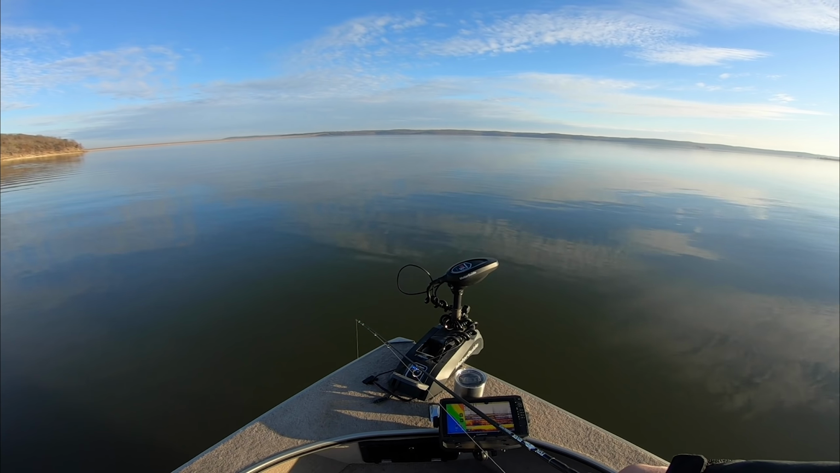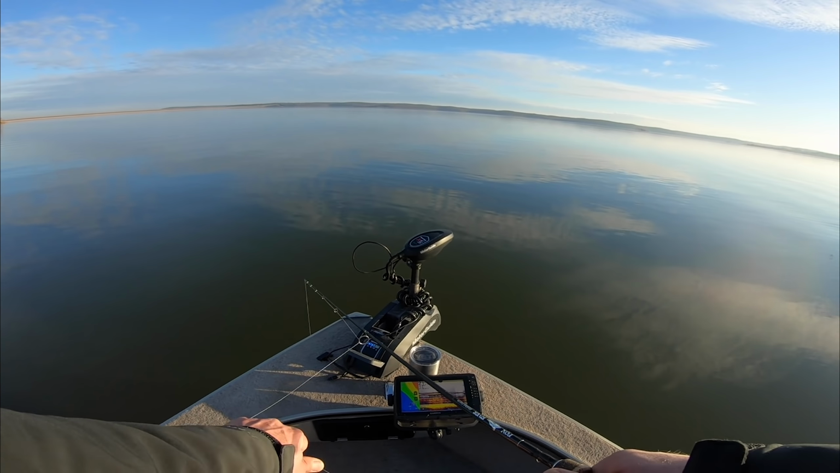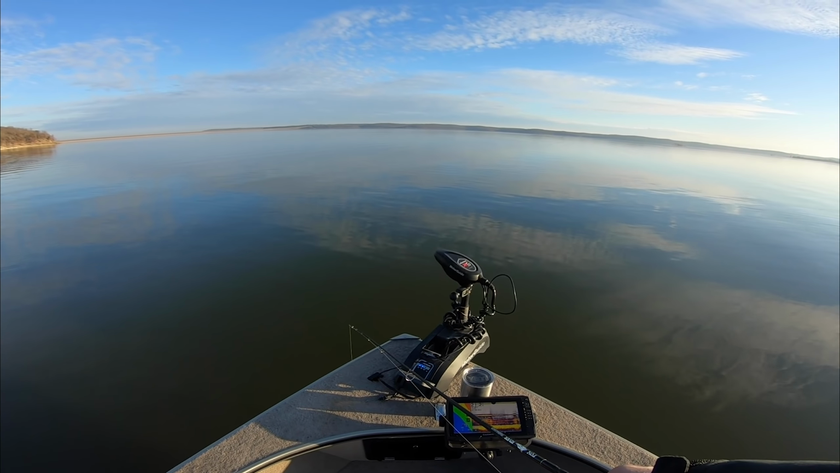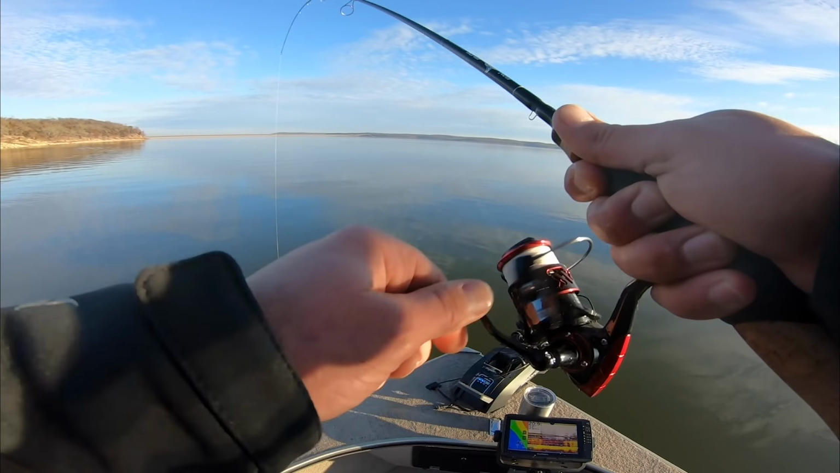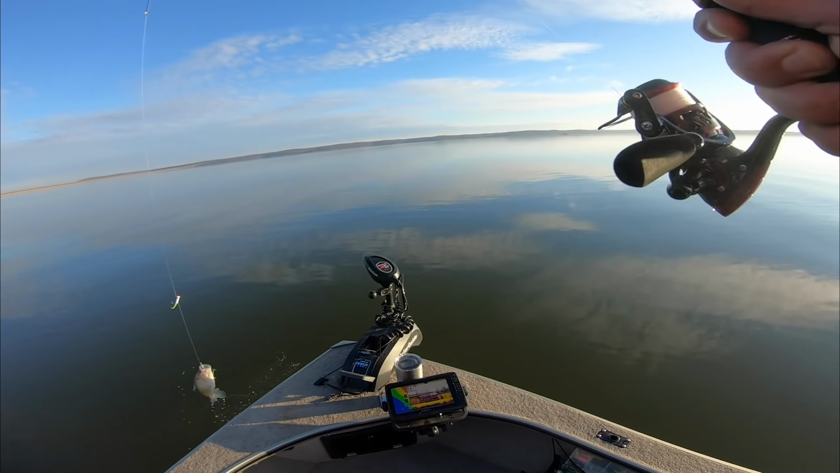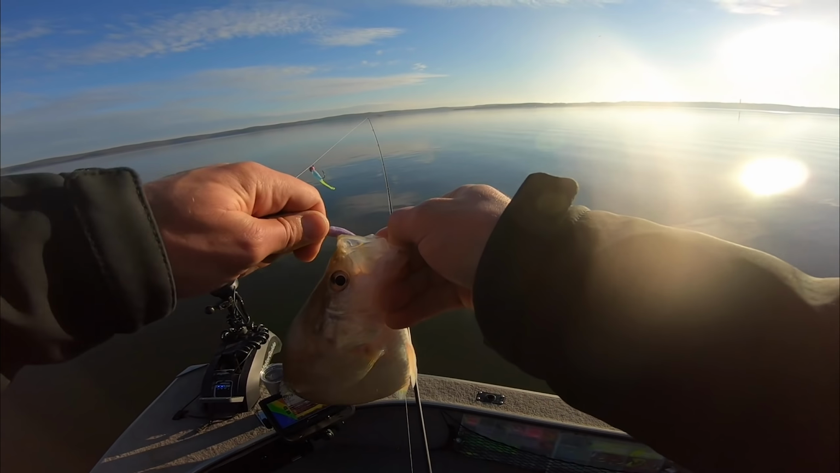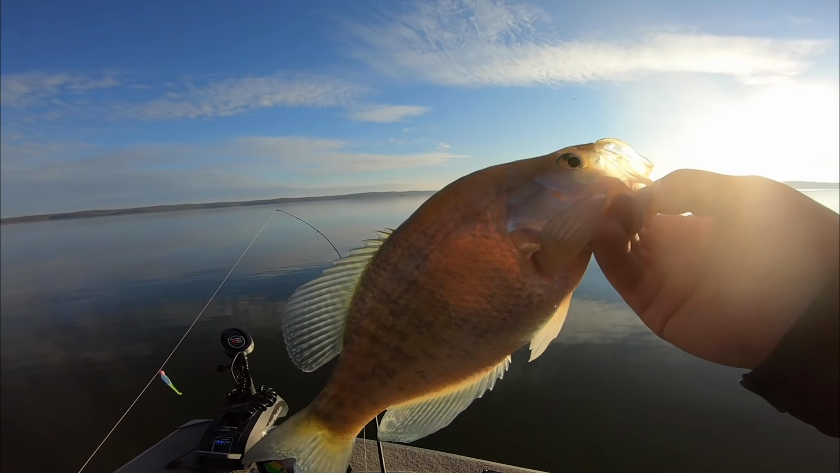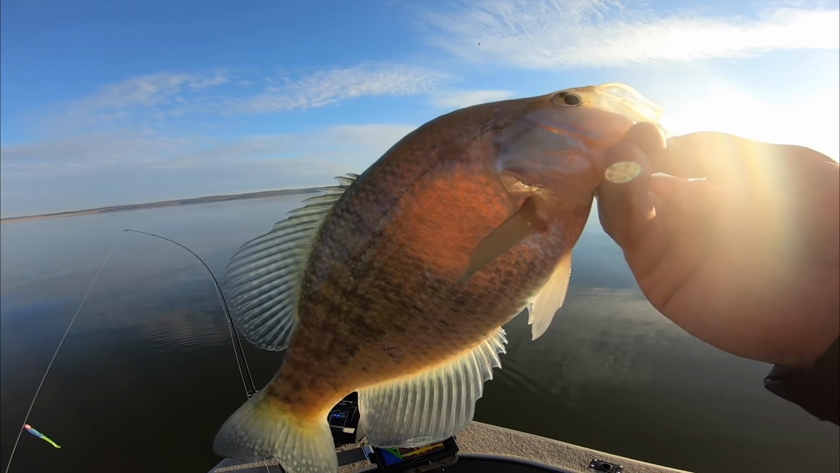Racing down, eat it. Come on. Might be a little high. Got him. Got him. Nice fish too. Oh yeah, that's probably the biggest one yet today. Or this afternoon. They're just mixed in there, man. You know, it's like catch some shorts, a lot of keepers, and then some real nice ones.